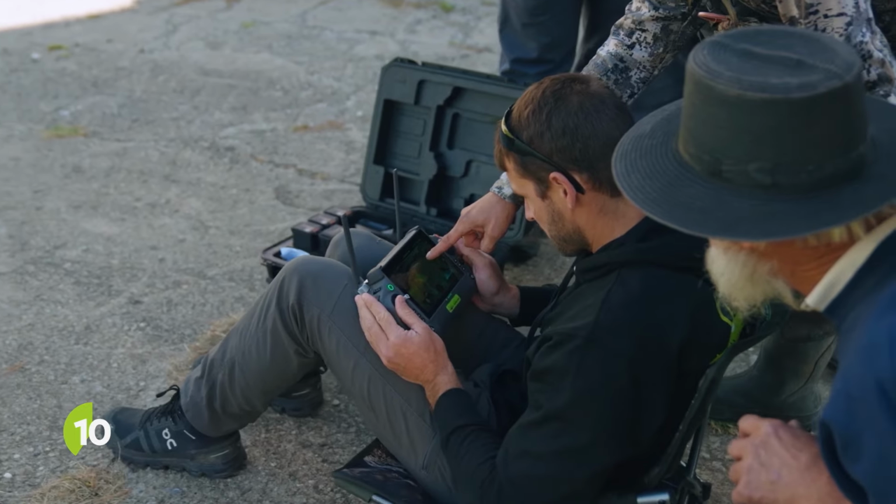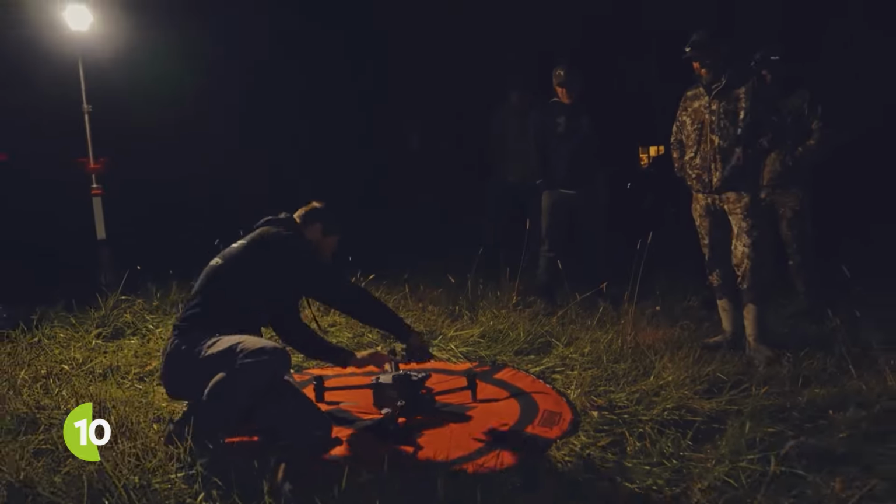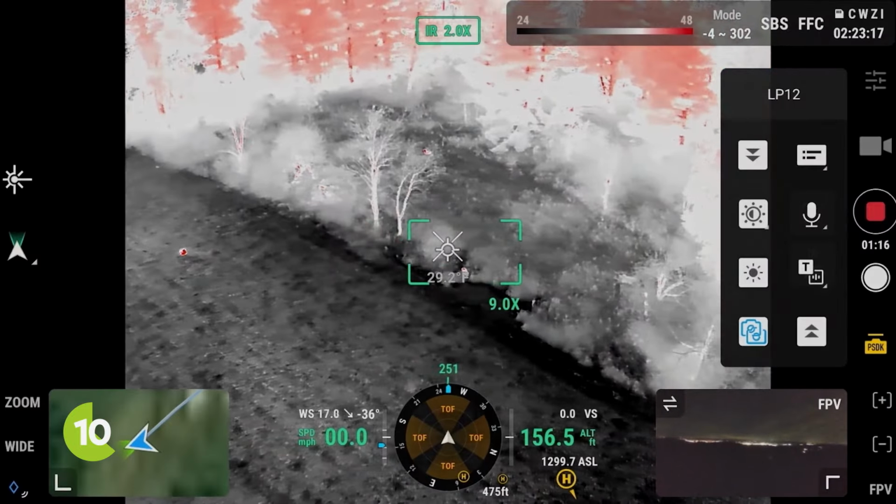We start looking for it in the daytime. Not good thermals. I tell them we have to come back at night, when the sun goes down, so we can have good thermals and find it. You know what? We were able to find that big 200-inch deer for them.